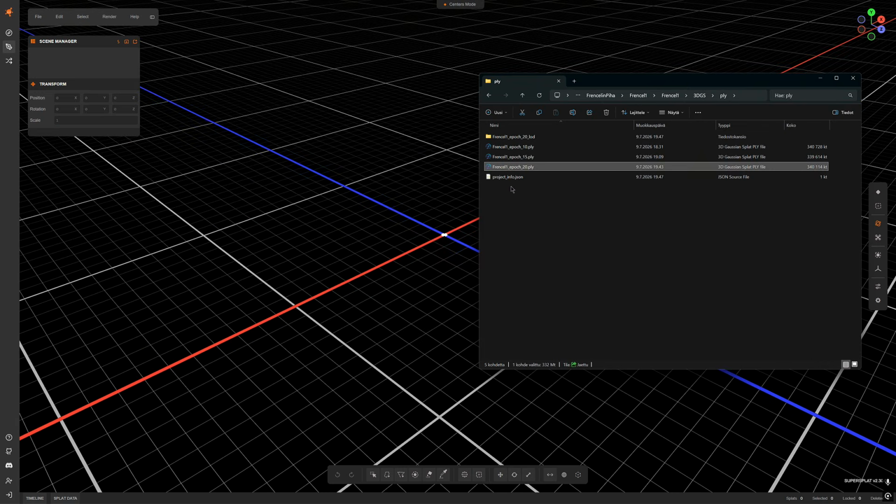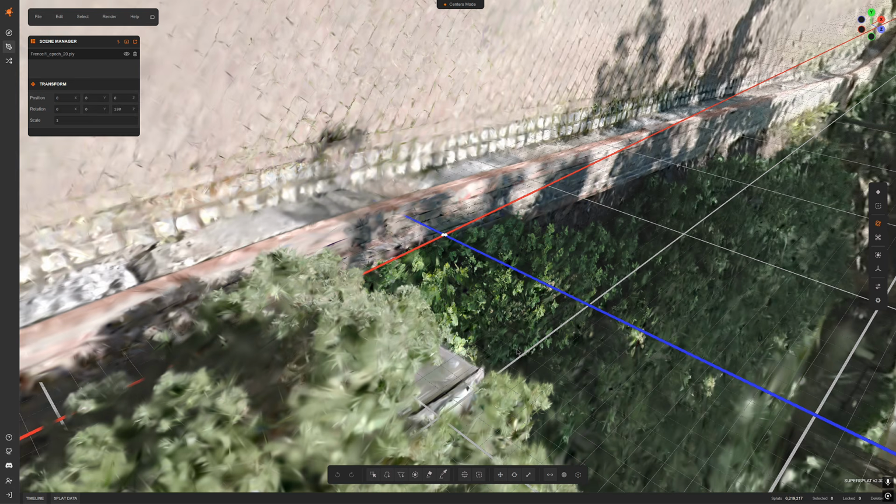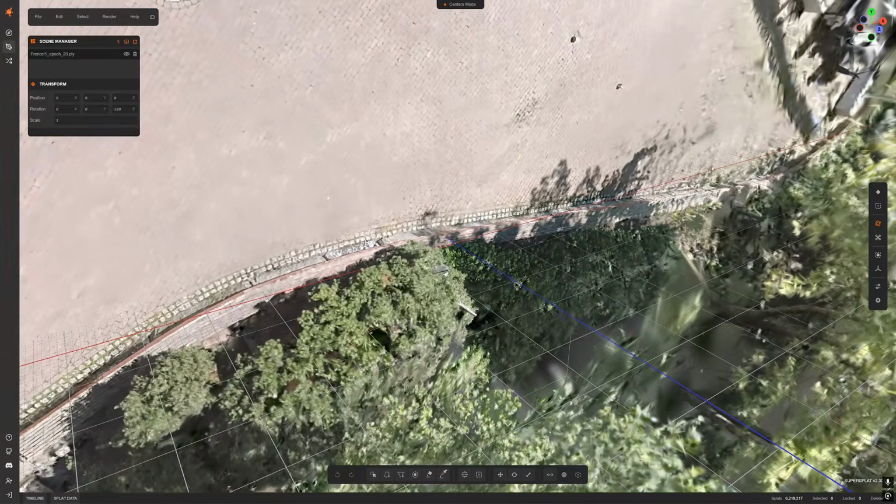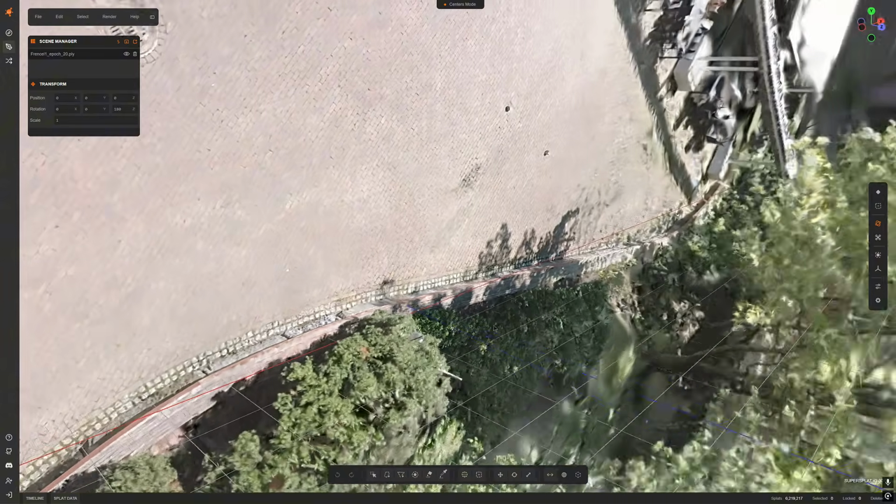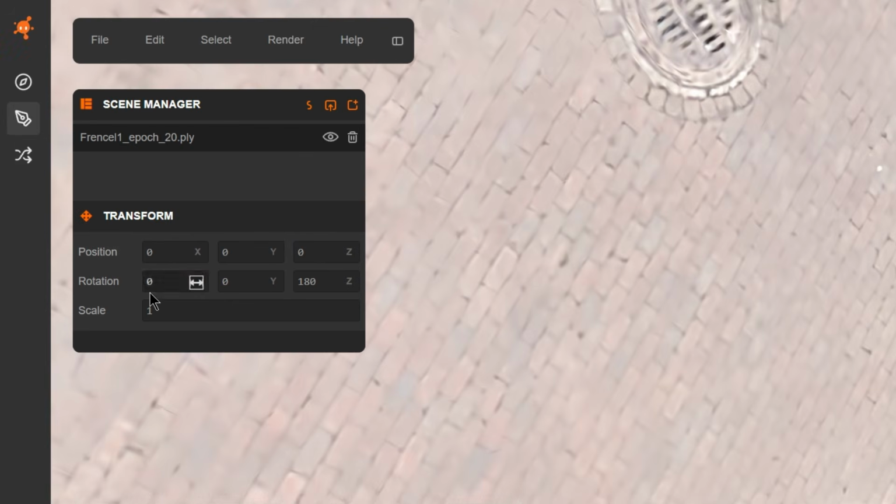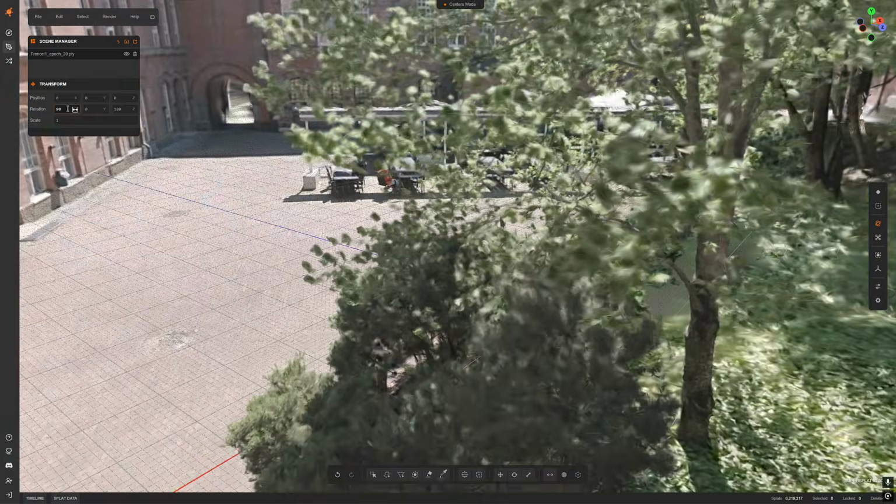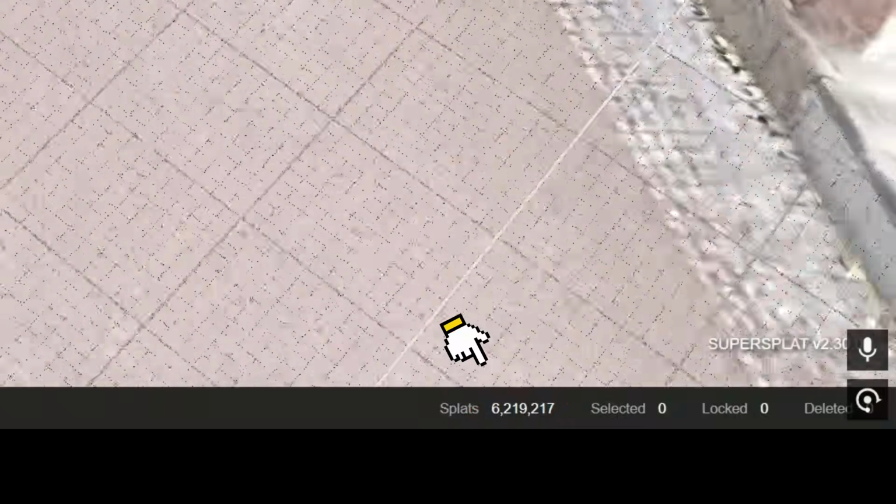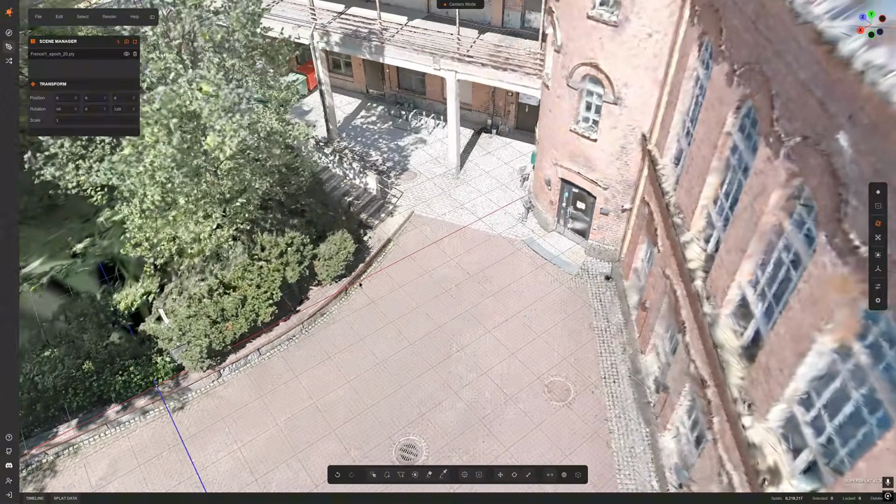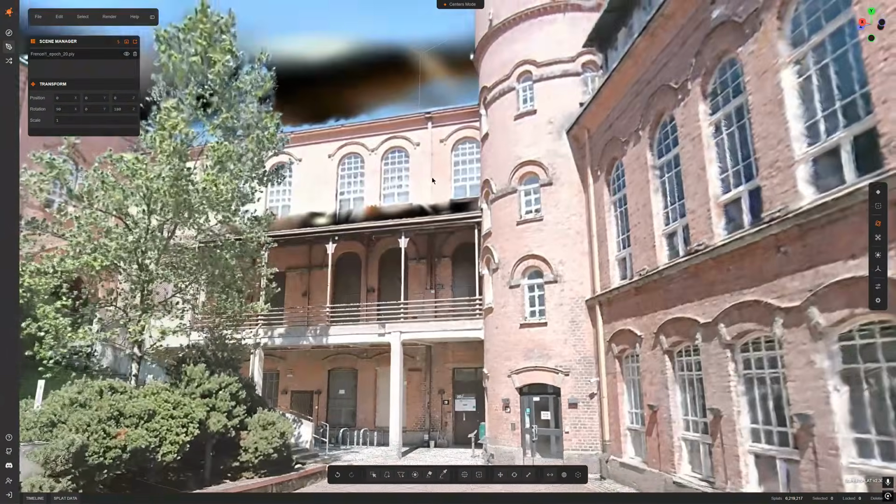But now let's go to Supersplat and open the latest generated PLY file in there. The first thing we notice is that PointClouds Studio and Supersplat use different coordinate conventions. As a result, the model initially appears in the wrong orientation, and we need to rotate it by 90 degrees around the x-axis. Even though this reconstruction contains more than 6 million splats, it rotates and responds considerably more smoothly in Supersplat than it did inside PointClouds Studio.